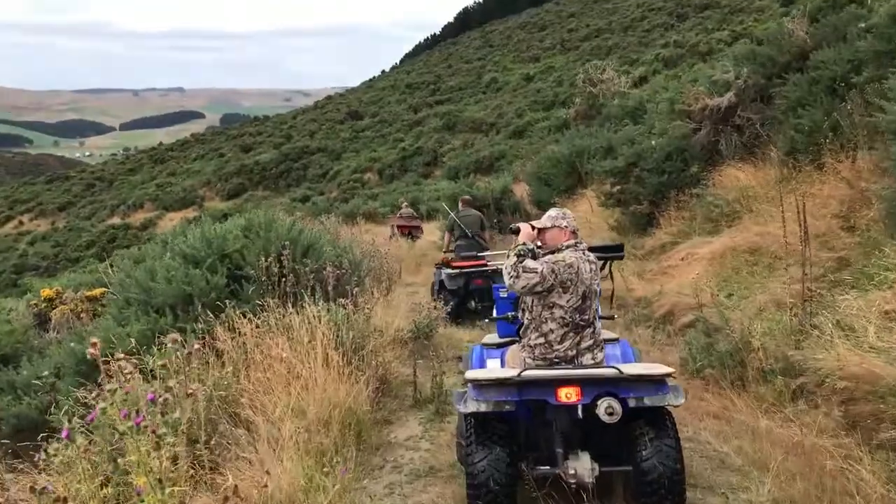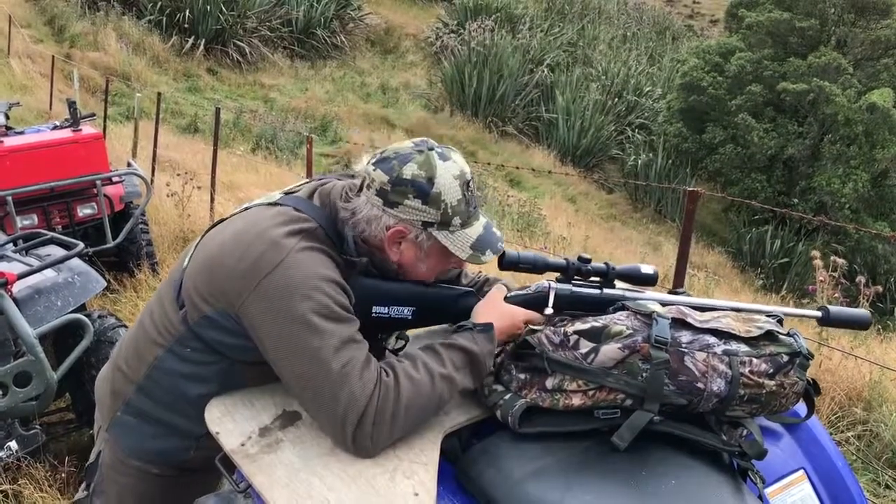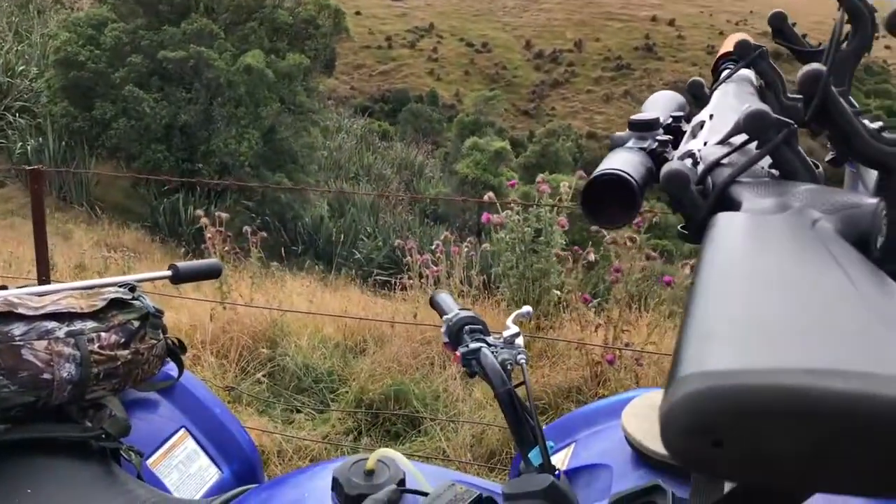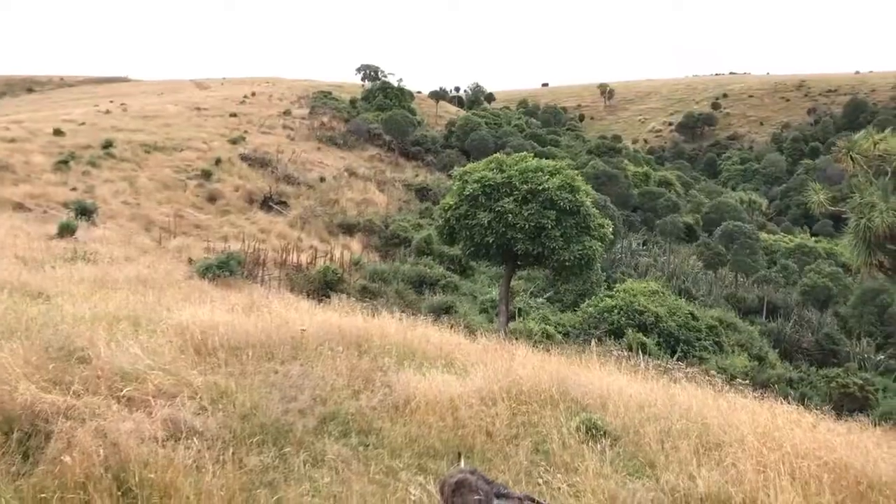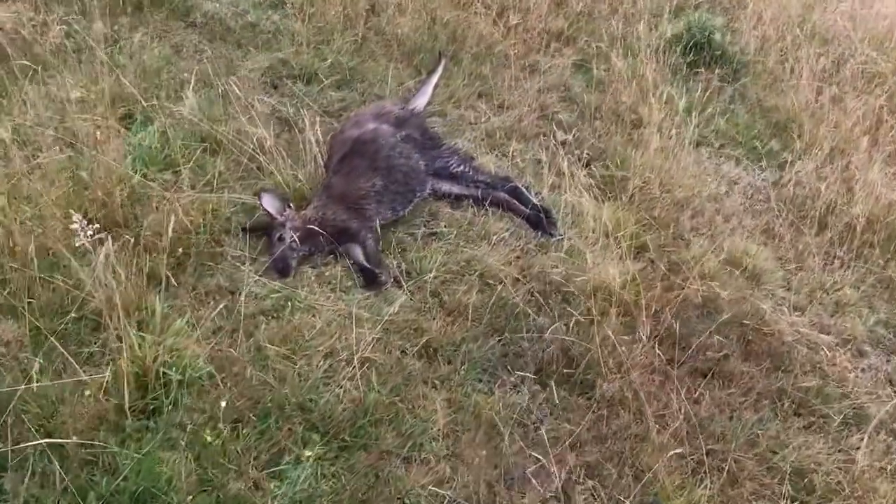So he'll be looking into the scrub, pick up a heat signature, and then we watch where it comes out, and bang, over. So compared to the guys that haven't had the thermal imager, we've been out shooting them at least 10 to 1. So there you go, that's quite effective. That's the Pulsar XQ38.